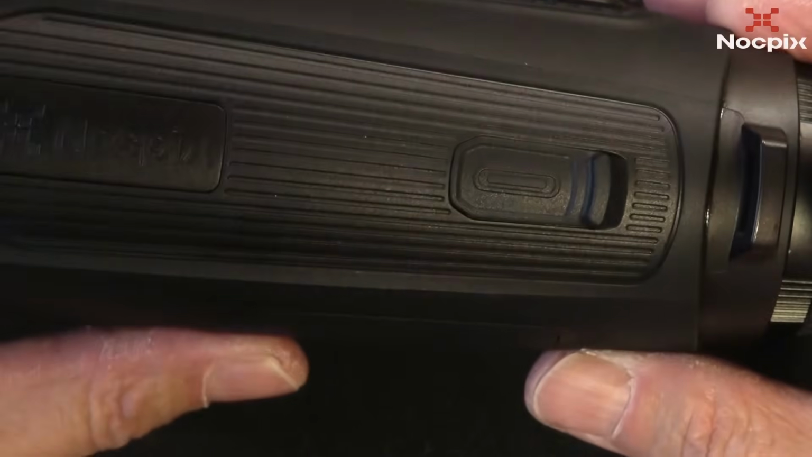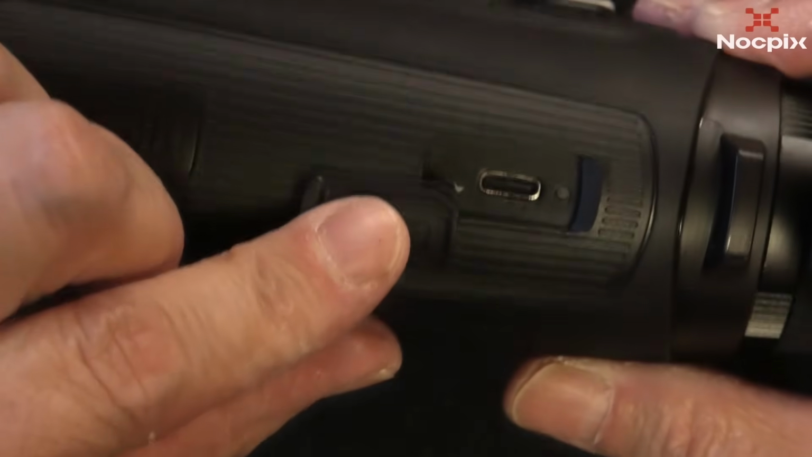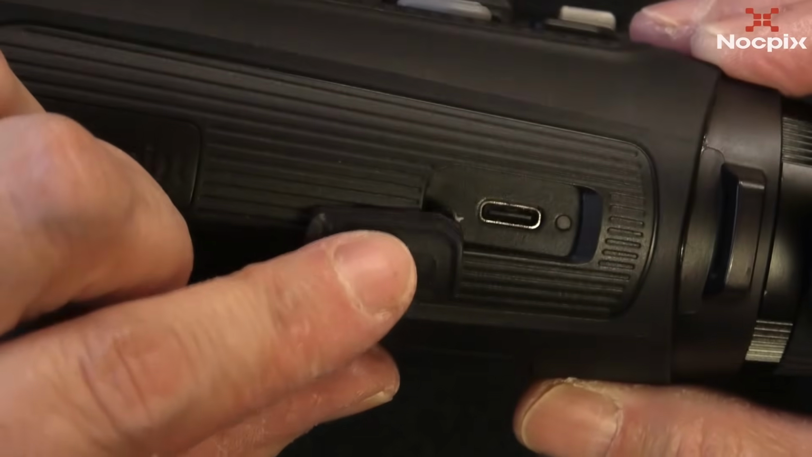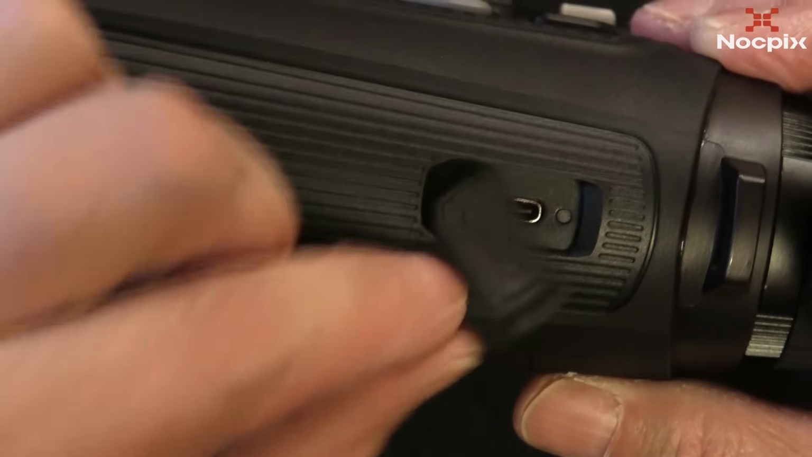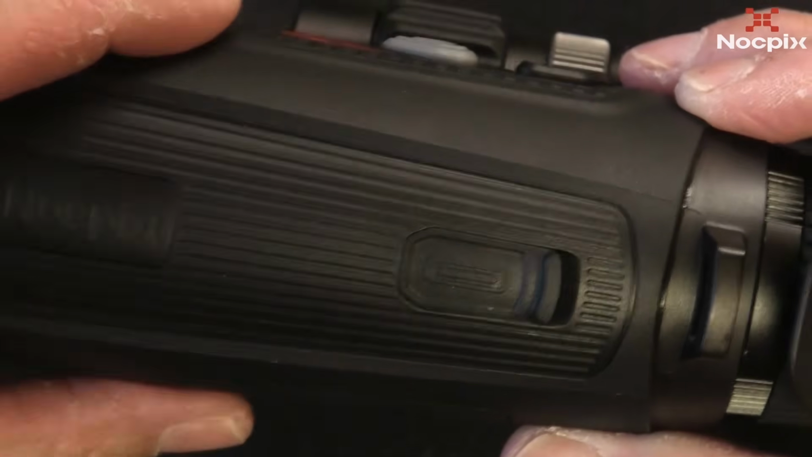On the side, USB-C charging port. Now this hard rubber bung keeps that port protected from the elements. And you connect the neck straps here.